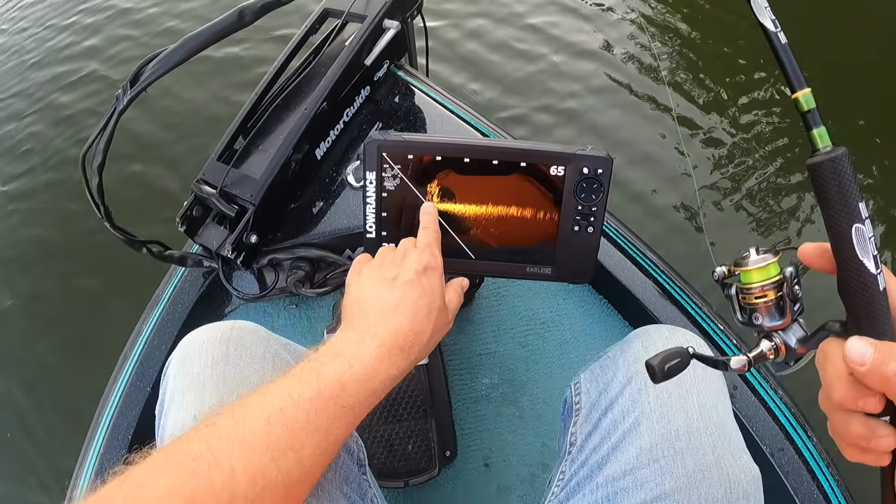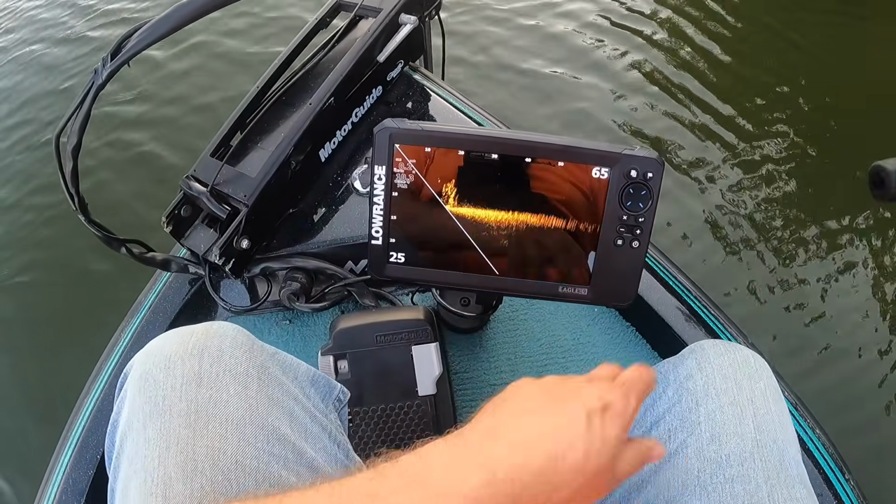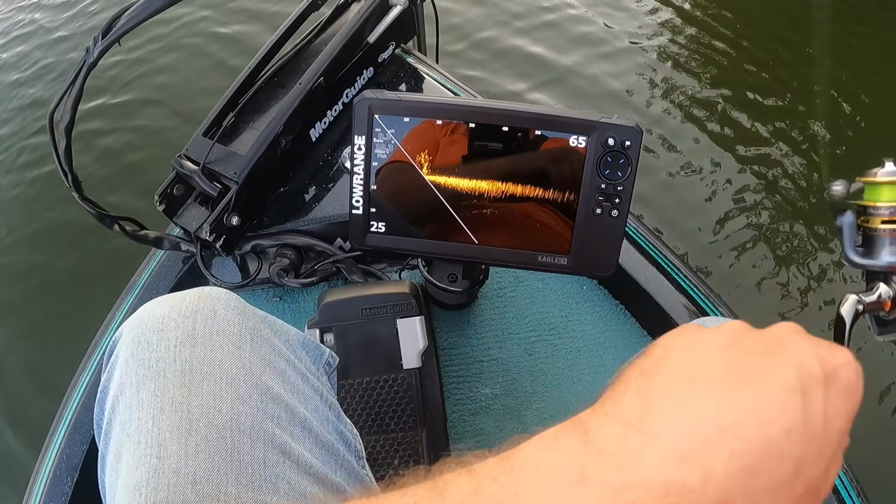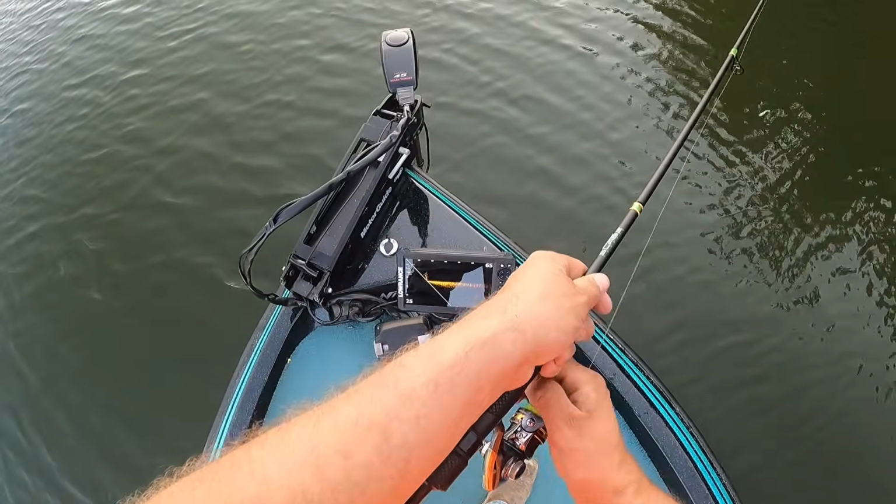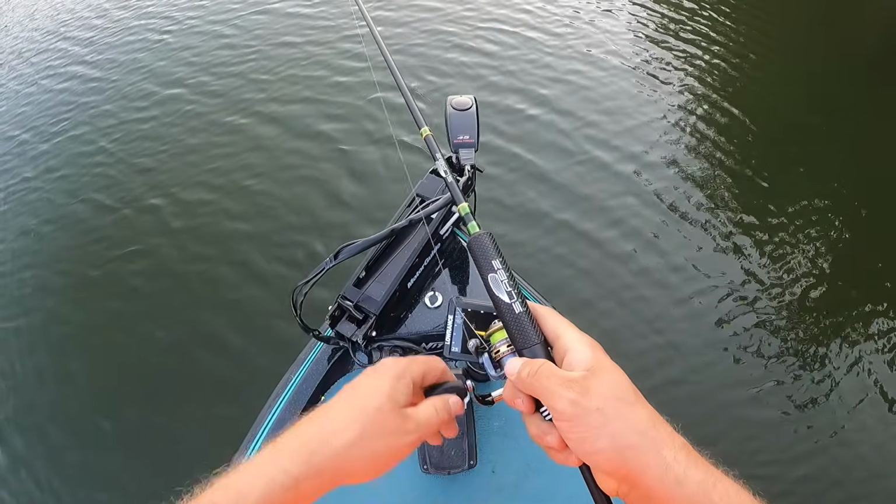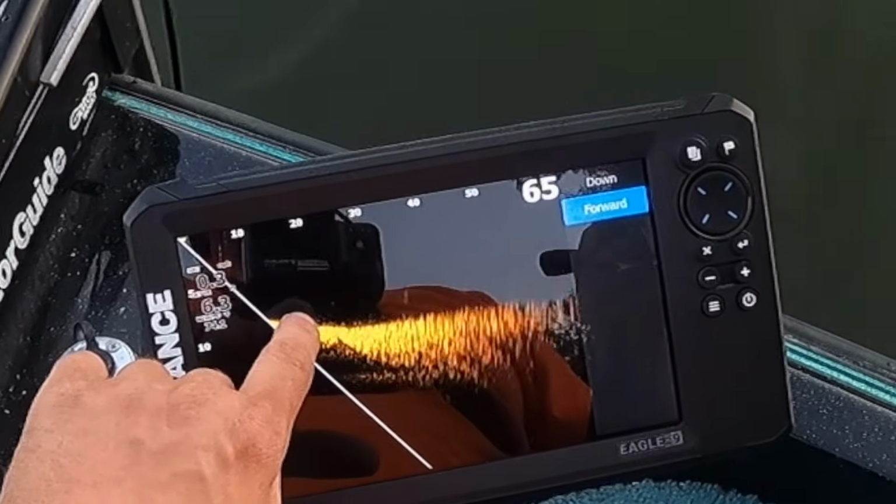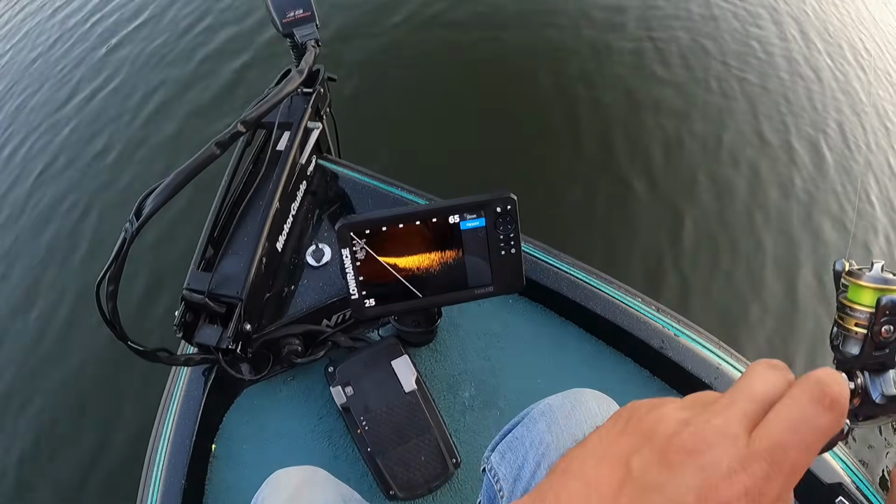Yep, there's a fish right behind my bait, as you can see when I'm jigging it. But right there was the bait. Hard to video. I got a fish following it. I'm just gonna raise up. A lot smaller screen or area to fish with, but not bad. I can see my jig going down there. I don't know if you guys can see that or not. It's right there. I just wanted to see how my lure looked under there.